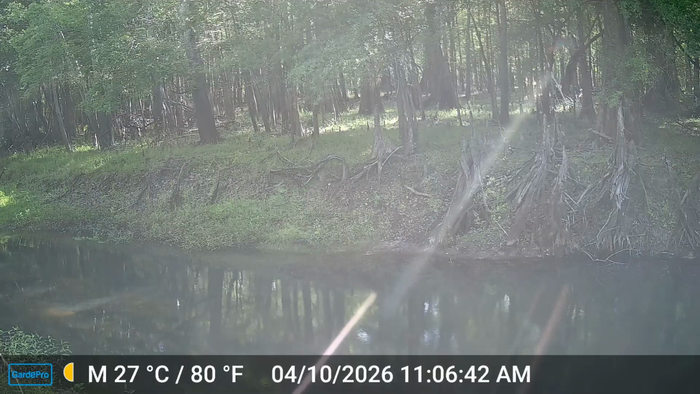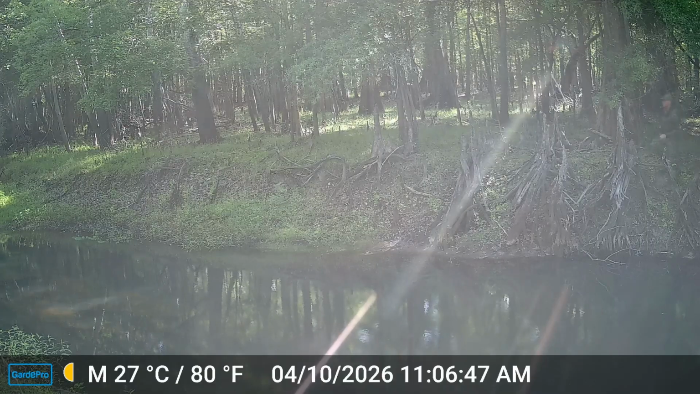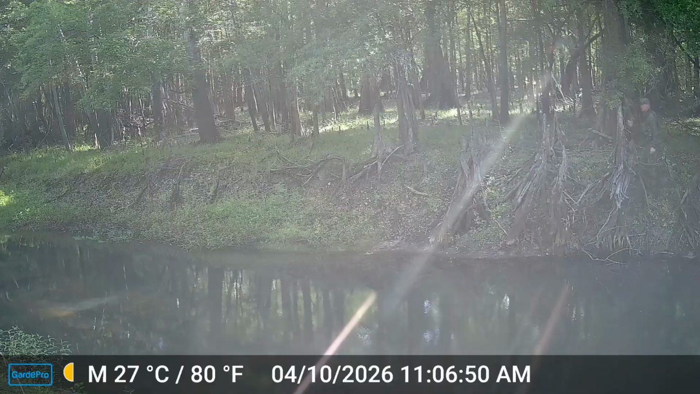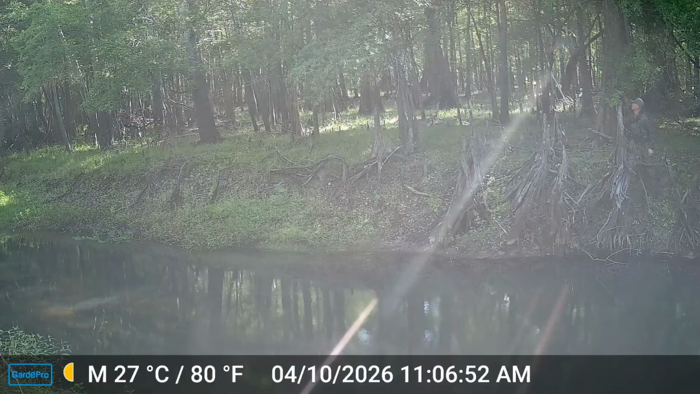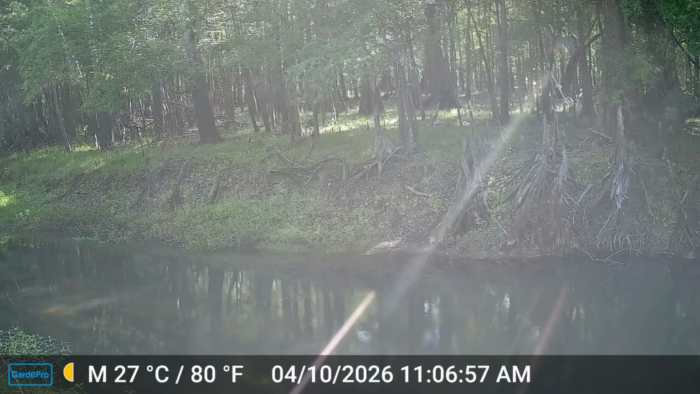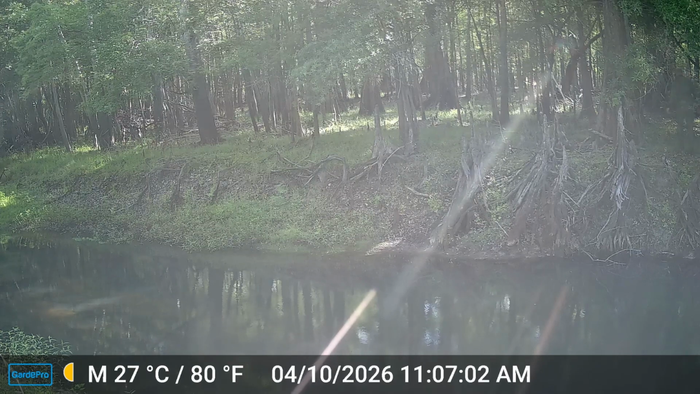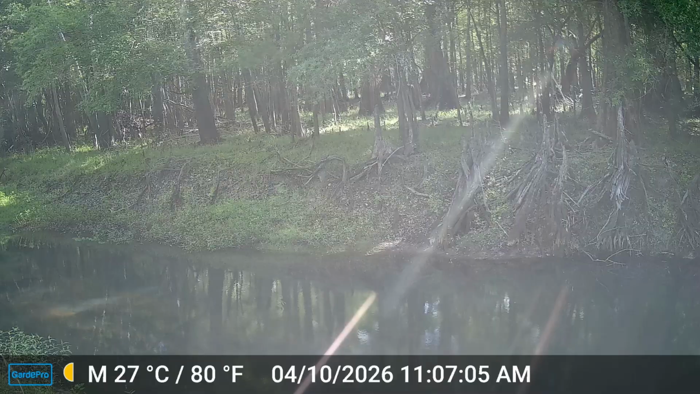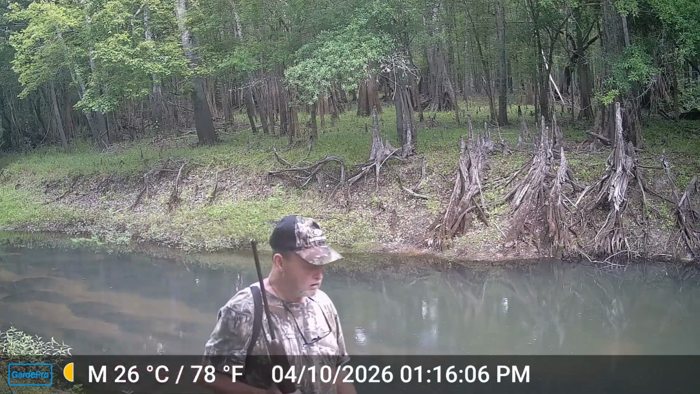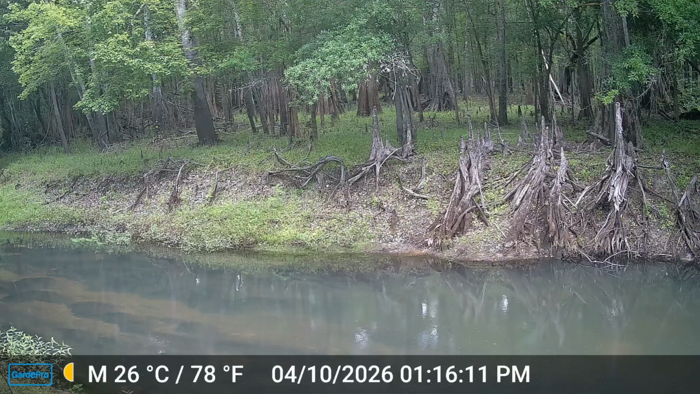So I caught the cold fronts coming through. Then in April I caught people coming through in canoes and kayaks. And then mostly in May I caught people walking along the edge of the river here fishing. So I caught human traffic through here. Now we moved the cameras further in where there's no trails. Even up along the river, I went up and looked around, and there's no trail along the river there, so there's no human traffic up around where we have these cameras set now.